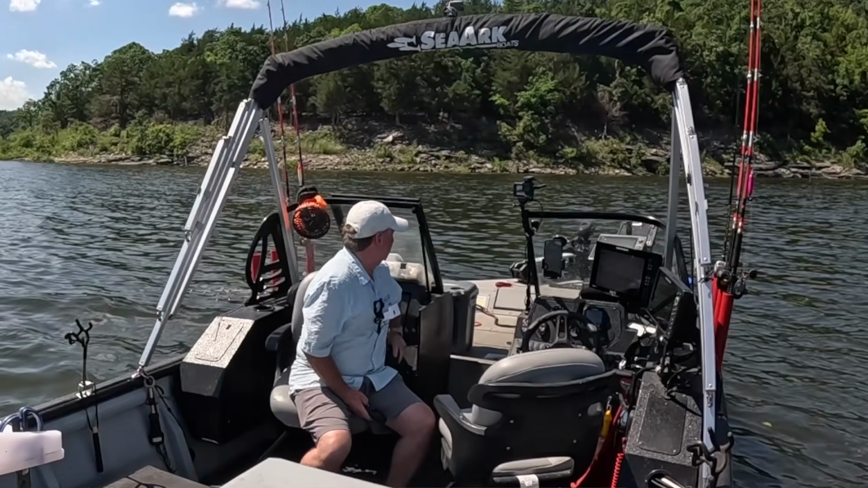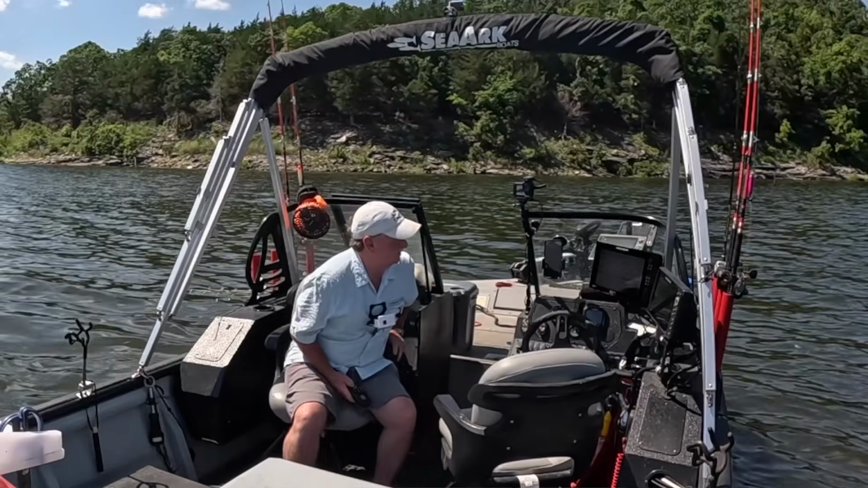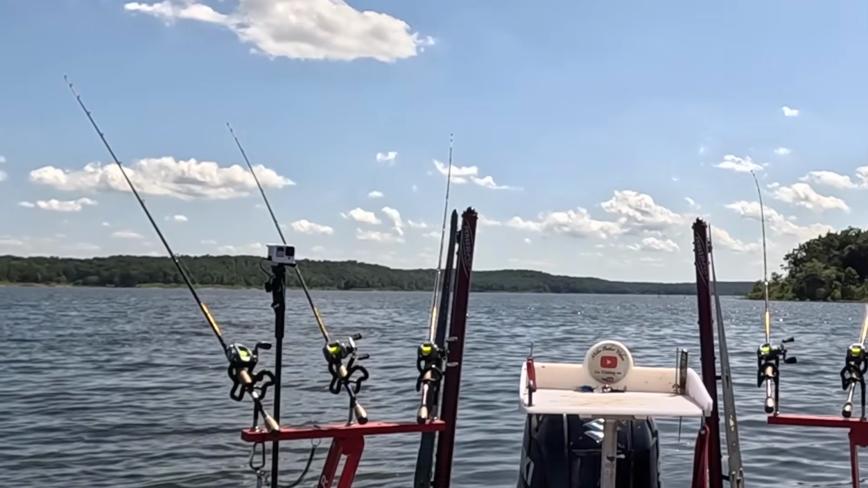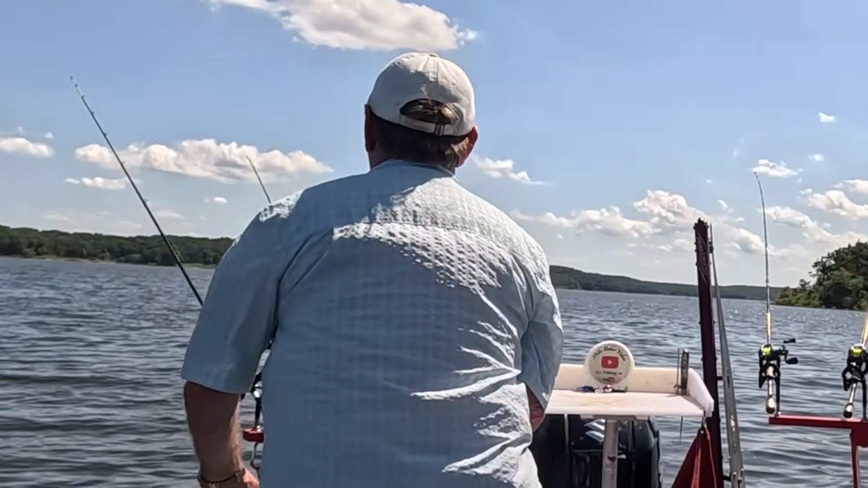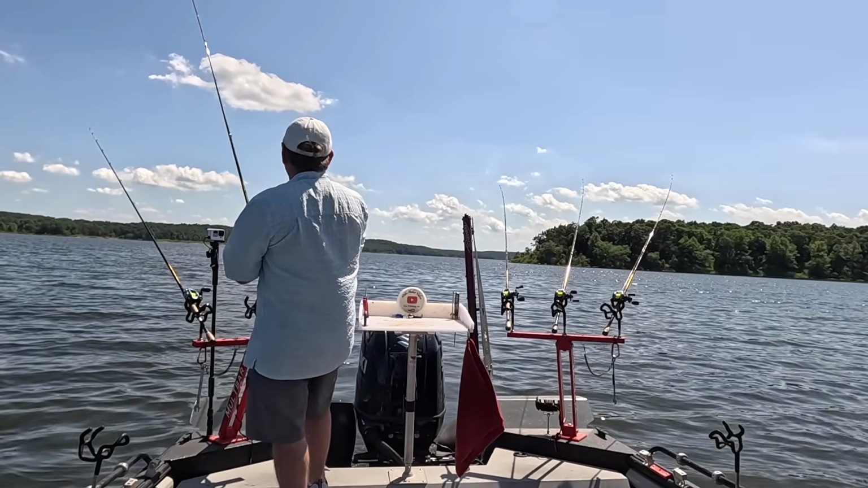All right, coming up on the lip. Straighten her out, parallel that edge. There we go. Get up on the lip. Going over the tops of those trees.